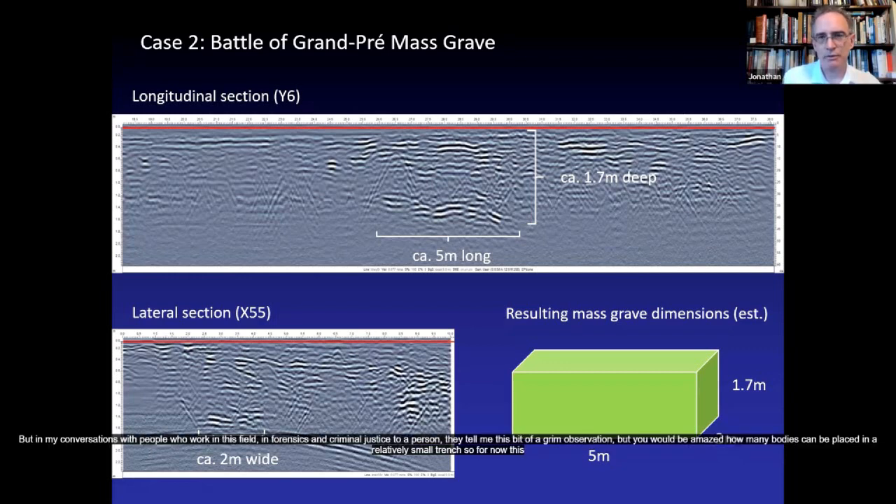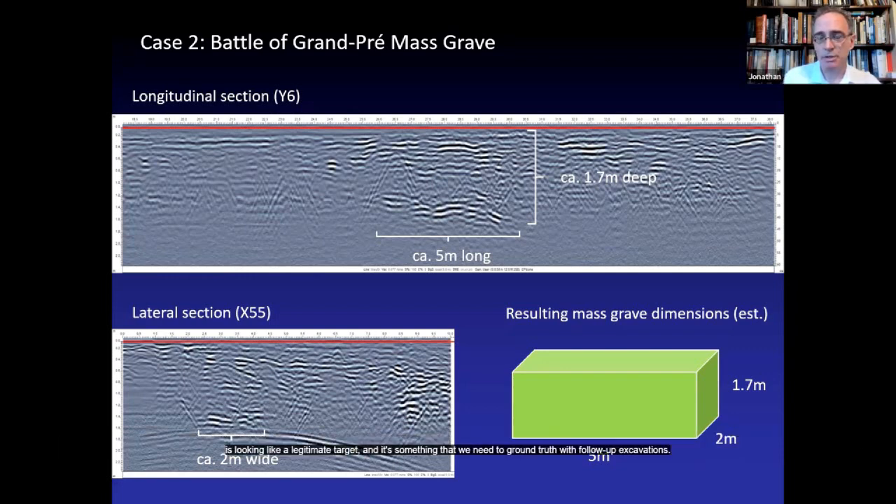But in my conversations with people who work in this field, in forensics and criminal justice, to a person, they tell me, it's a bit of a grim observation, but you would be amazed how many bodies can be placed in a relatively small trench. So for now, this is looking like a legitimate target, and it's something that we need to ground truth with follow-up excavations. We've not yet planned and scheduled that, but it's coming.